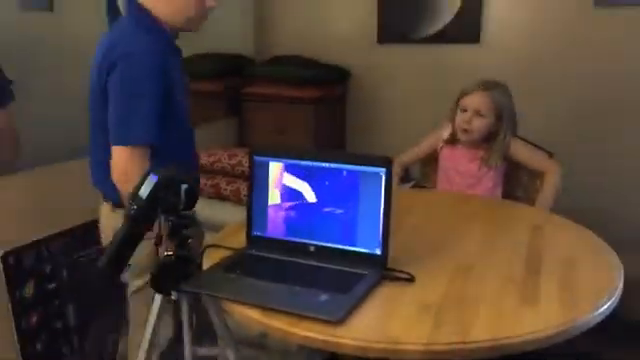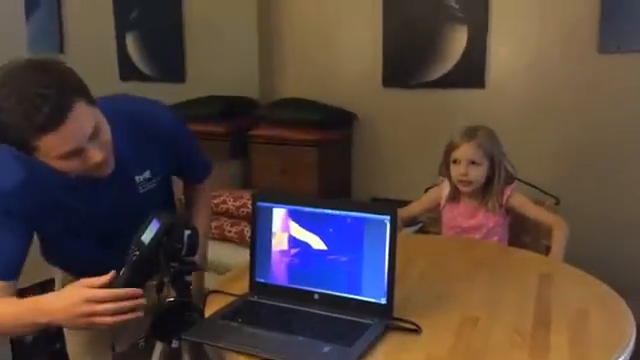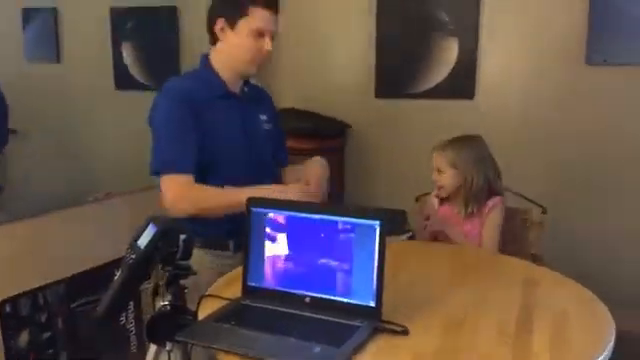I can see it too. You can see it? Oh. Okay, yeah. With your imagination, you can see it, or you can see it with the infrared camera, because it's still hot from touching there.